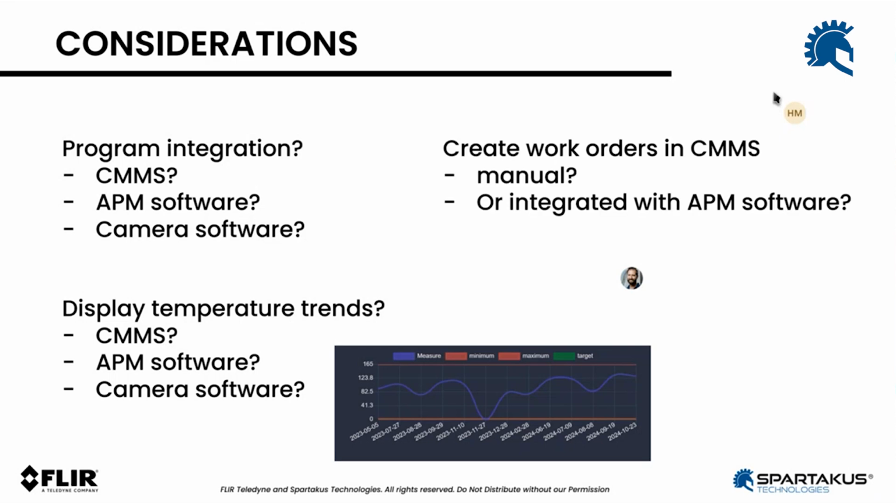Another consideration is about what happens after. So we've identified that there might be a defect on a piece of equipment, whether it's a breaker, a bearing or a reservoir, right? What do we do? And that's actually a pretty important question.